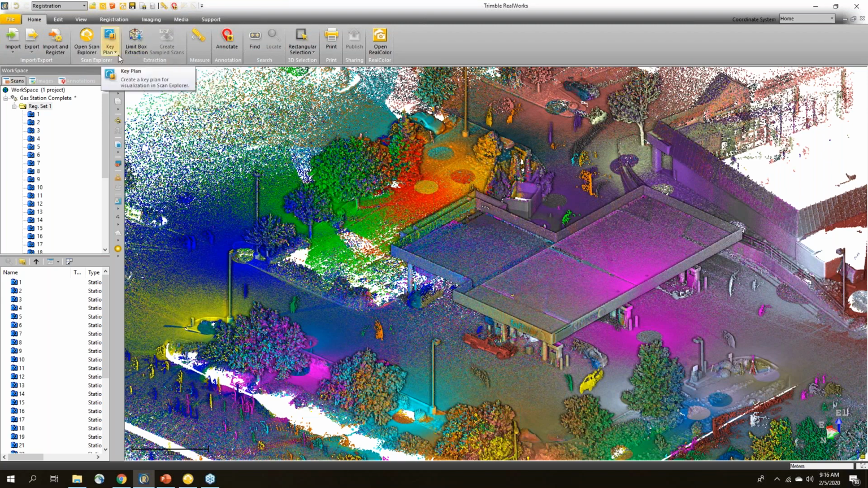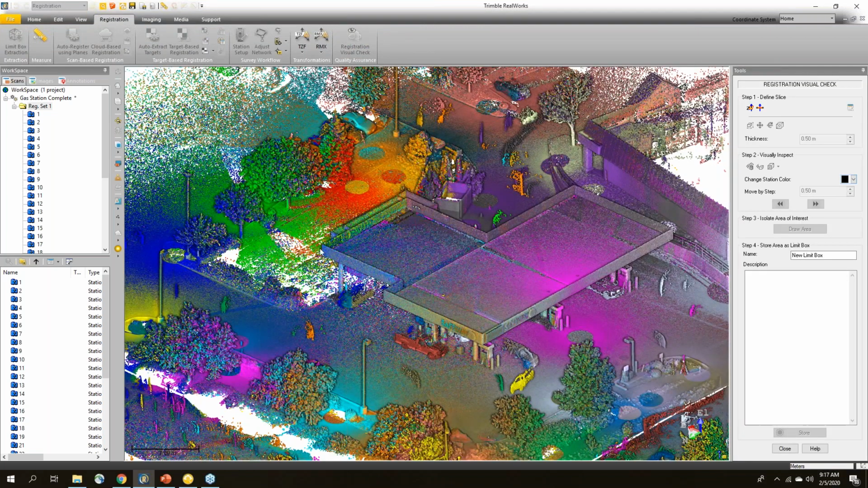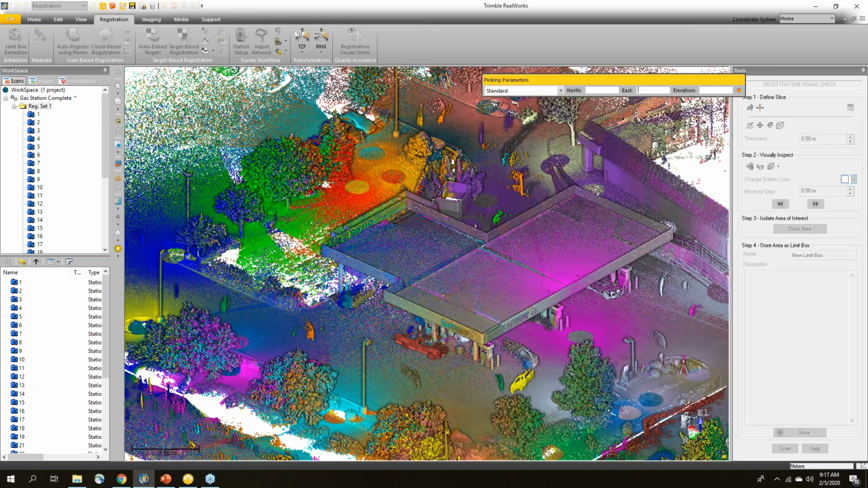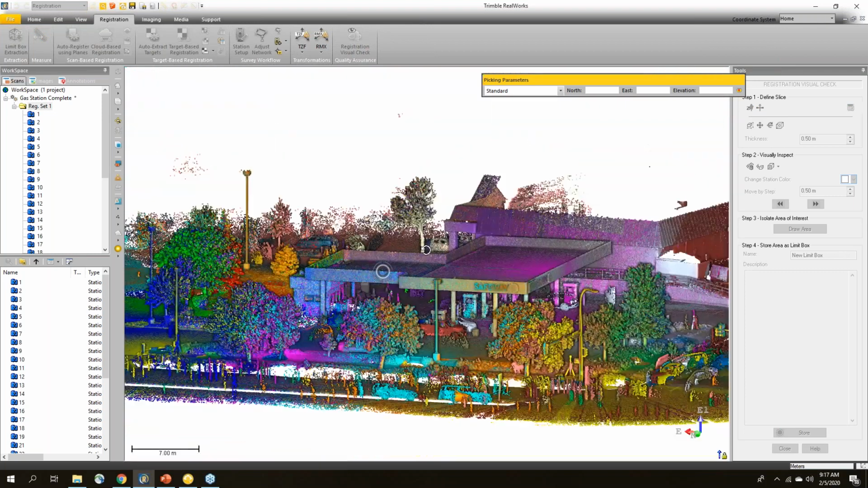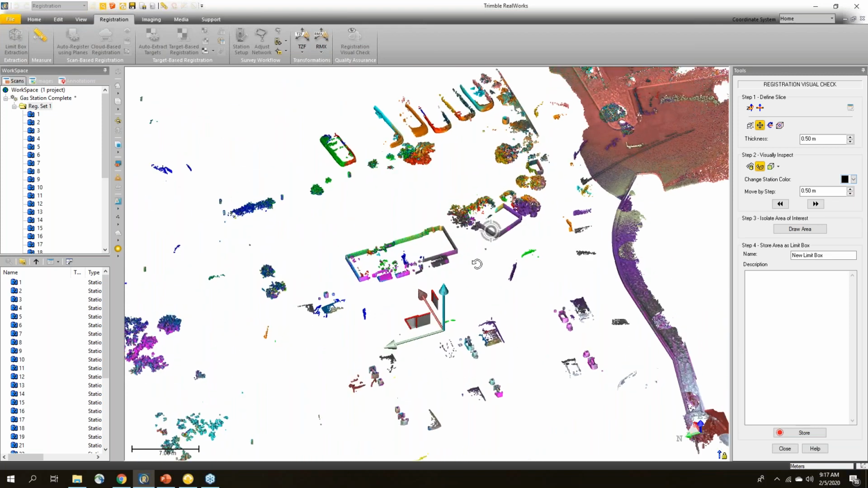The first thing that I usually want to do once I bring it into RealWorks, because I can see all of the points in perspective, is this: when you're in the field, we're only showing a portion of the points just for the sake of time. So here in RealWorks, I can see all of the points. I've extracted them all. So I'm going to go to the registration tab and I want to do a registration visual check. So opening this tool, I just have a quick way to go and create a slice through my point cloud. So I'm just going to click down here along this building somewhere. And it's going to create this slice through here.